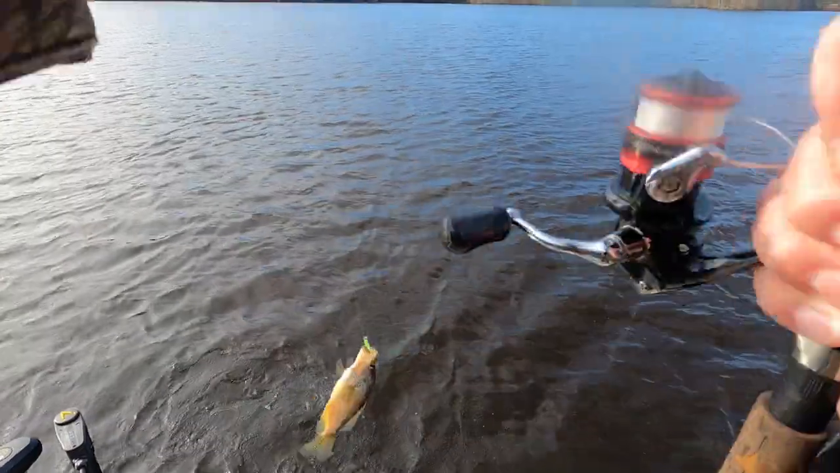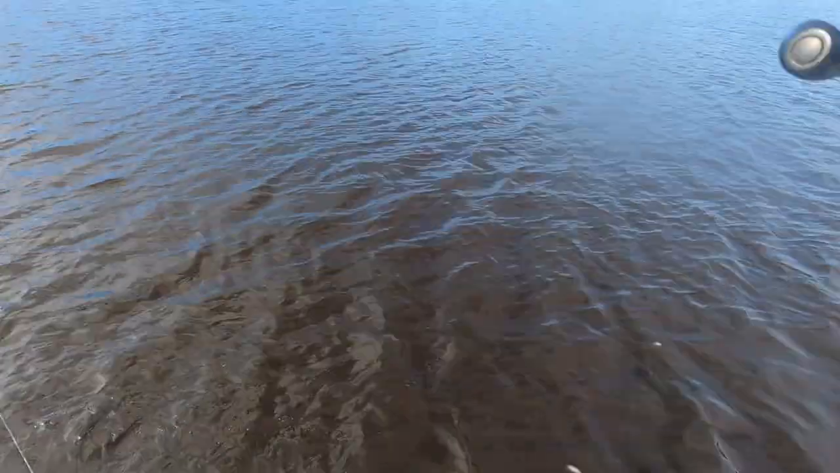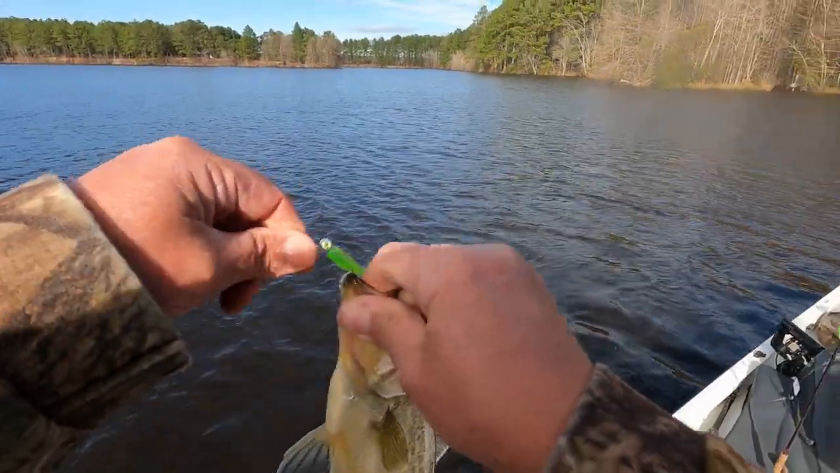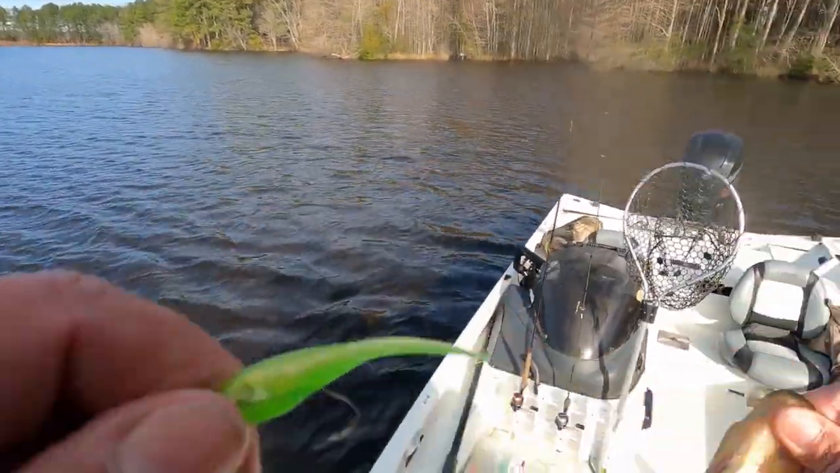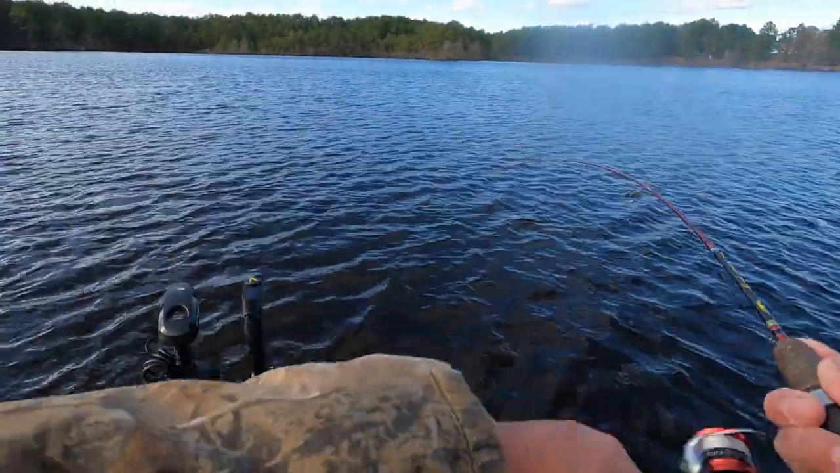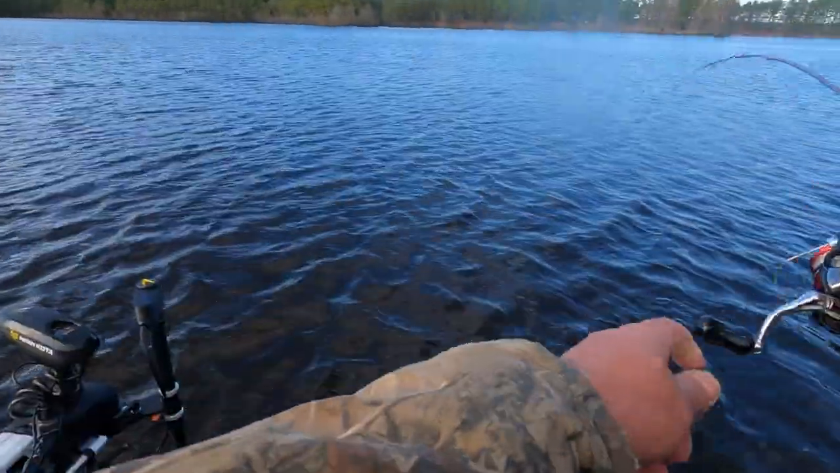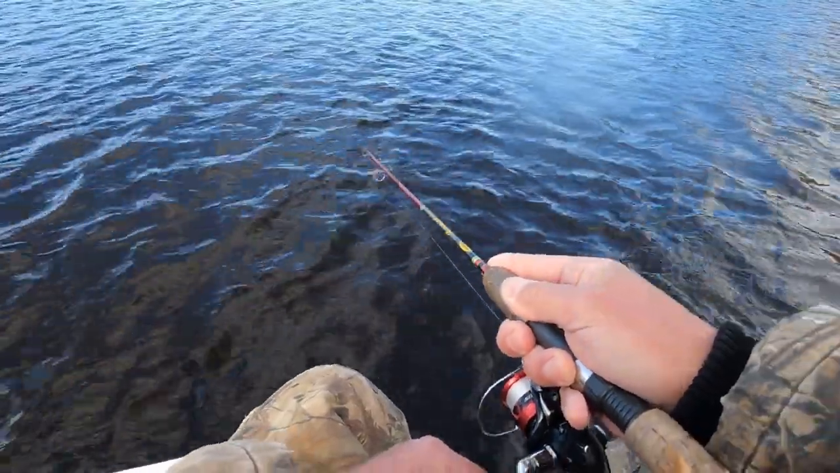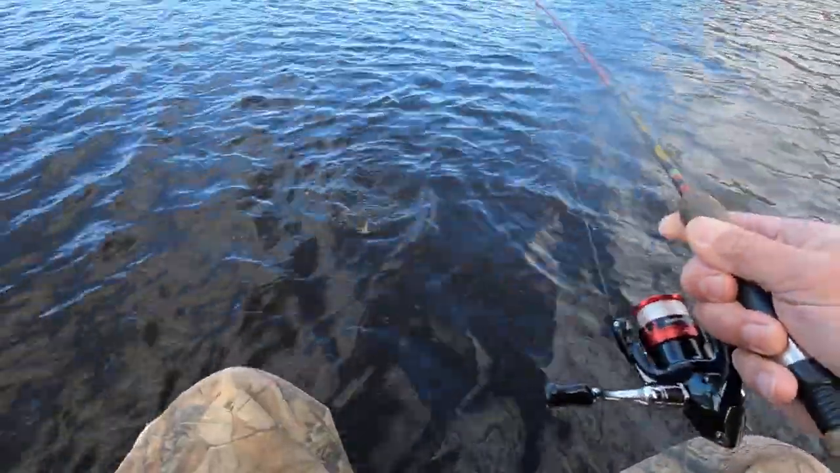Pretty crappie. Pretty crappie. That limeade. Boom. Here's another one behind us. We got some right in front of us at 15. Oh yeah, right in front of you. Good gracious.